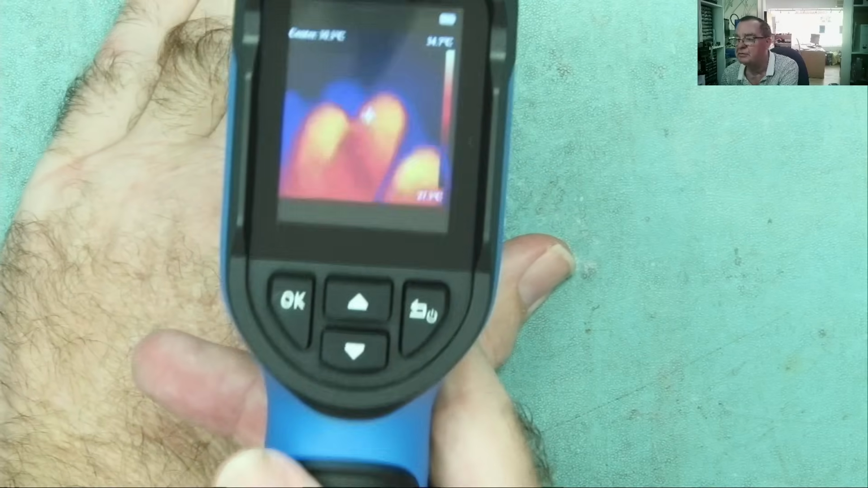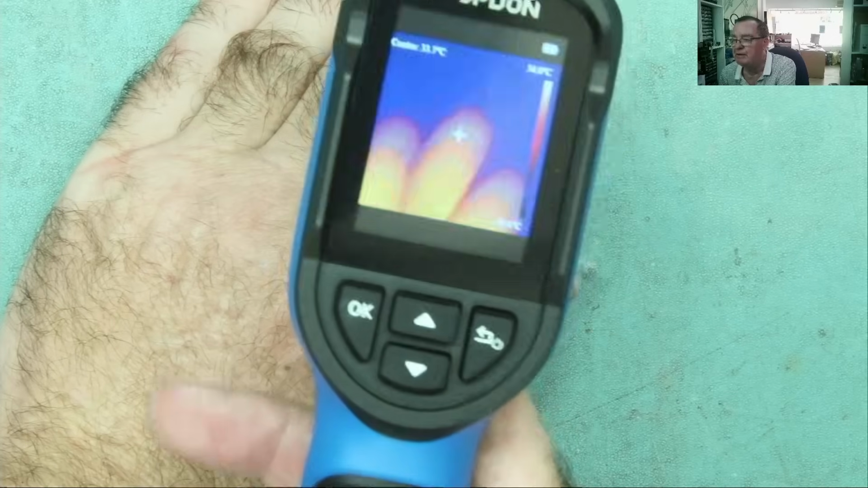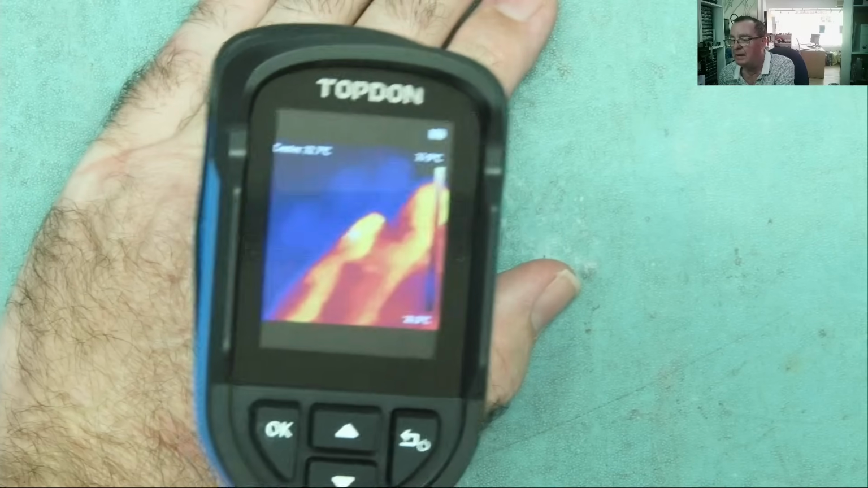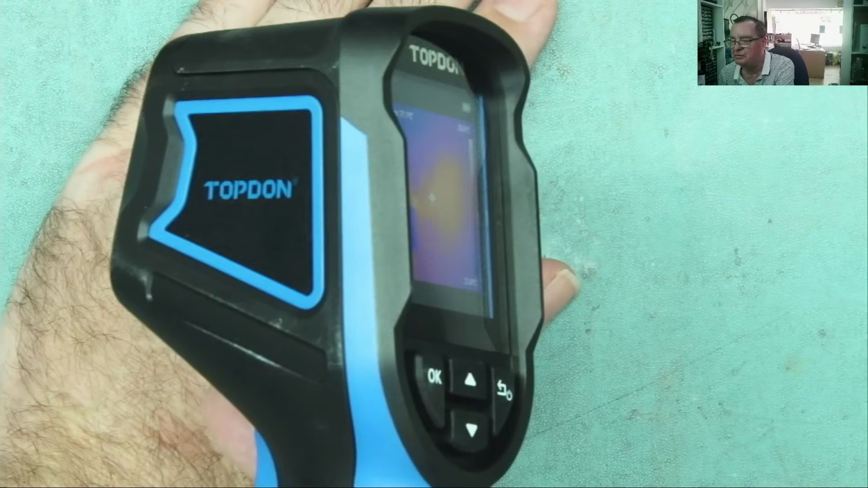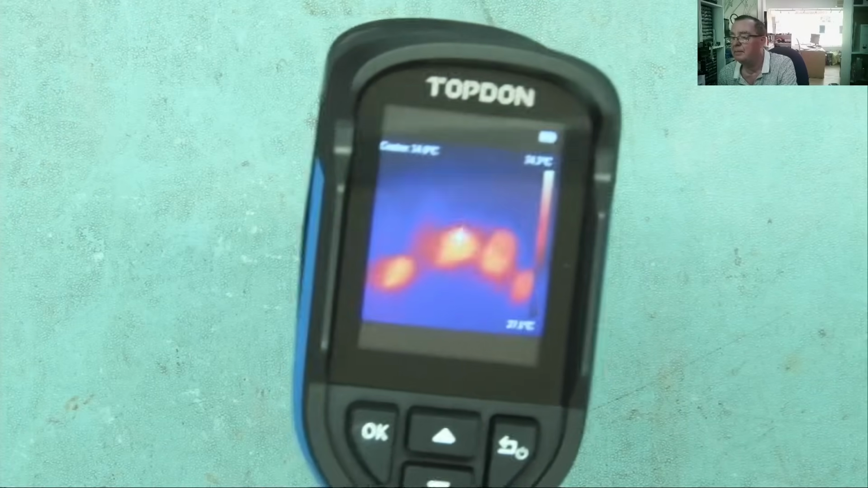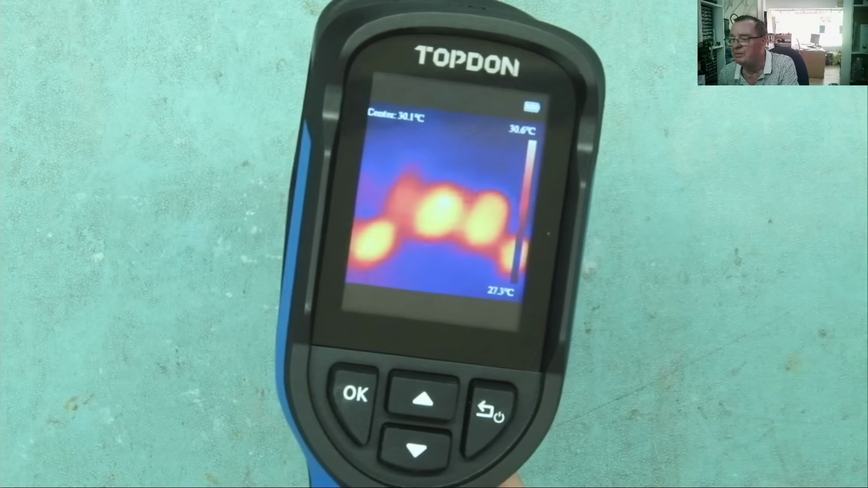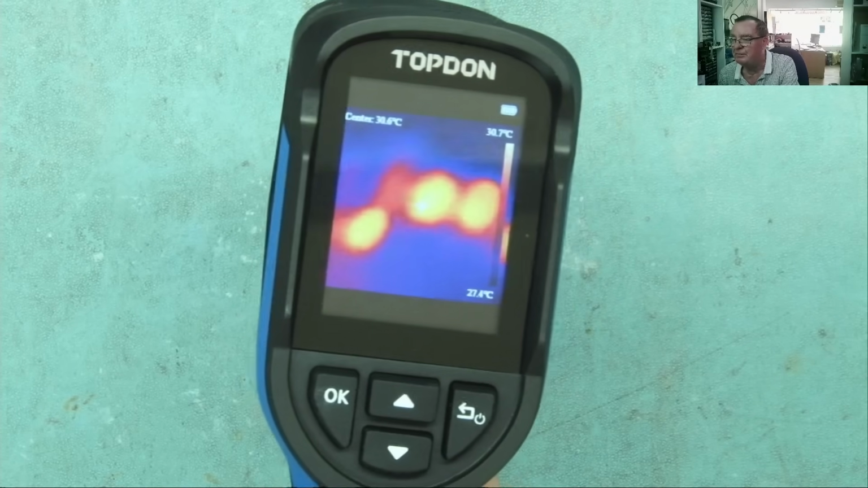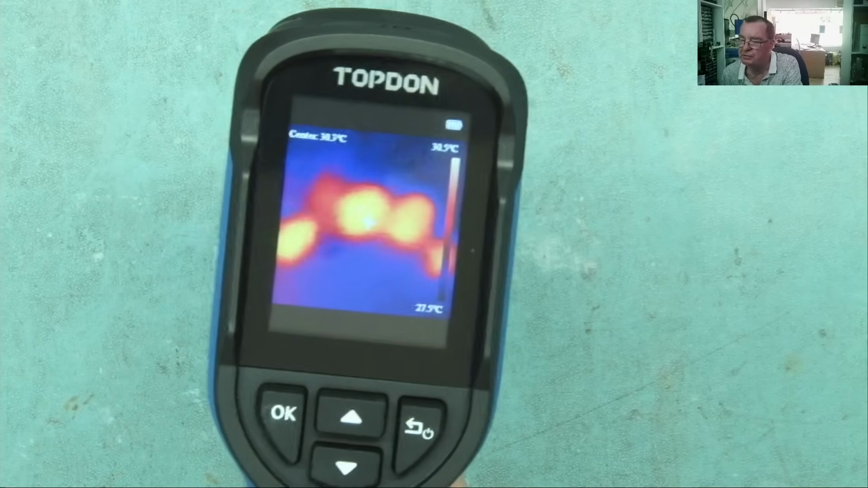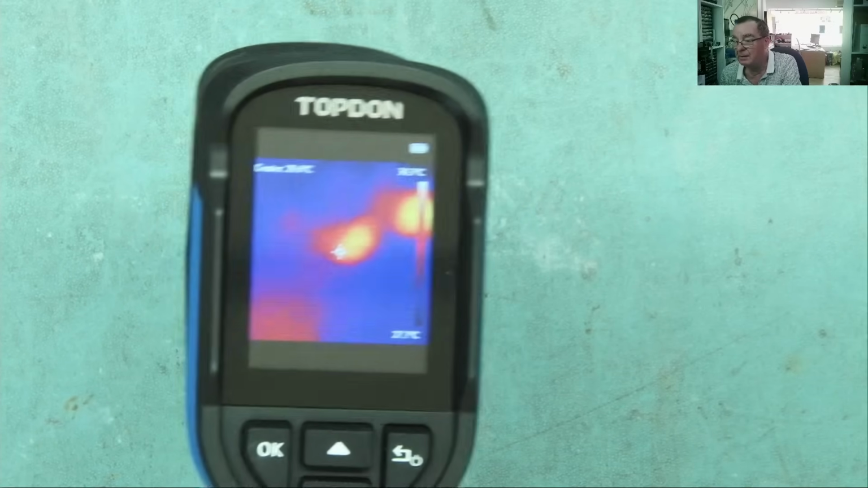Okay, so I have to sum this one up. Well, it's intended as an entry-level device. The price is under €200, and these type of thermal cameras are generally fairly expensive. It has a great deal of sensitivity to temperature. You can see that just on the handprint left on the desk. For things like air conditioning, which I tried in the workshop, and looking around at the workshop, electrical panels and such like, it's fine.